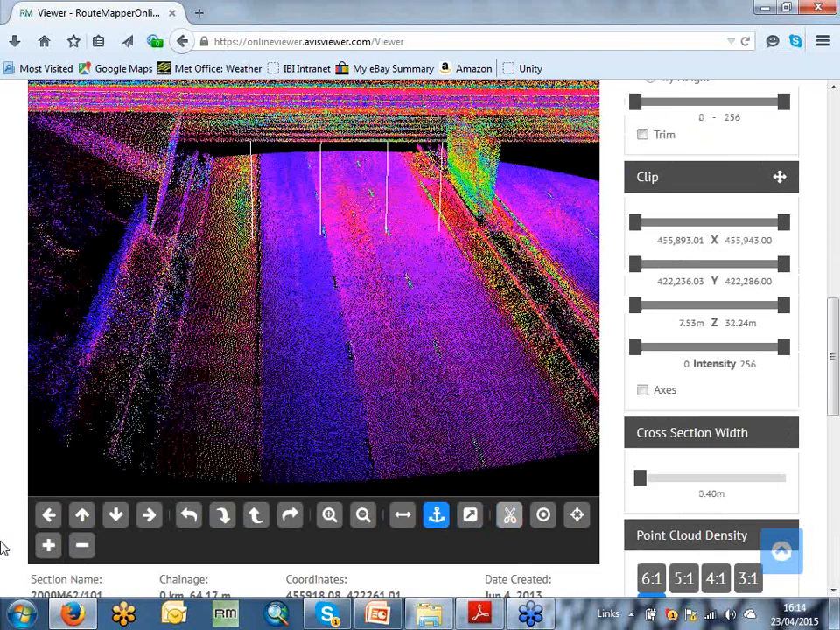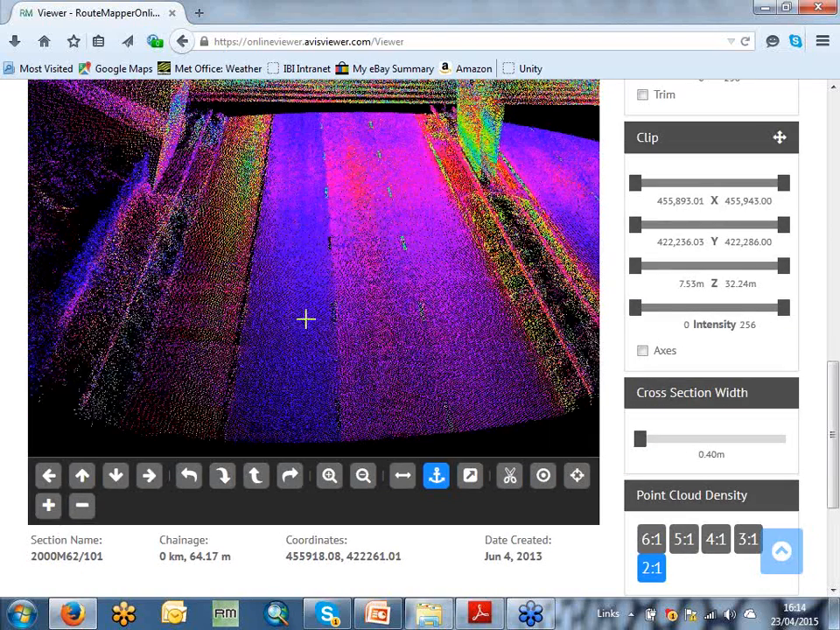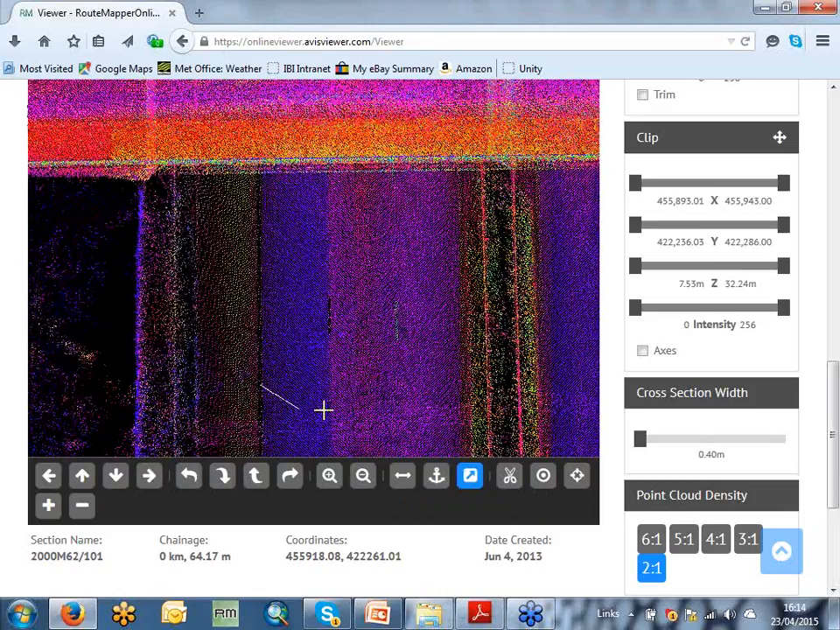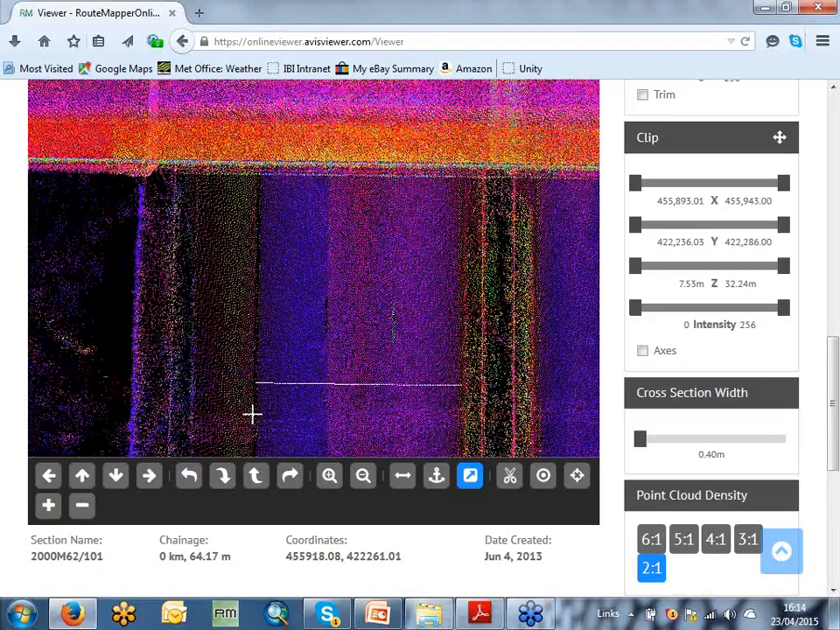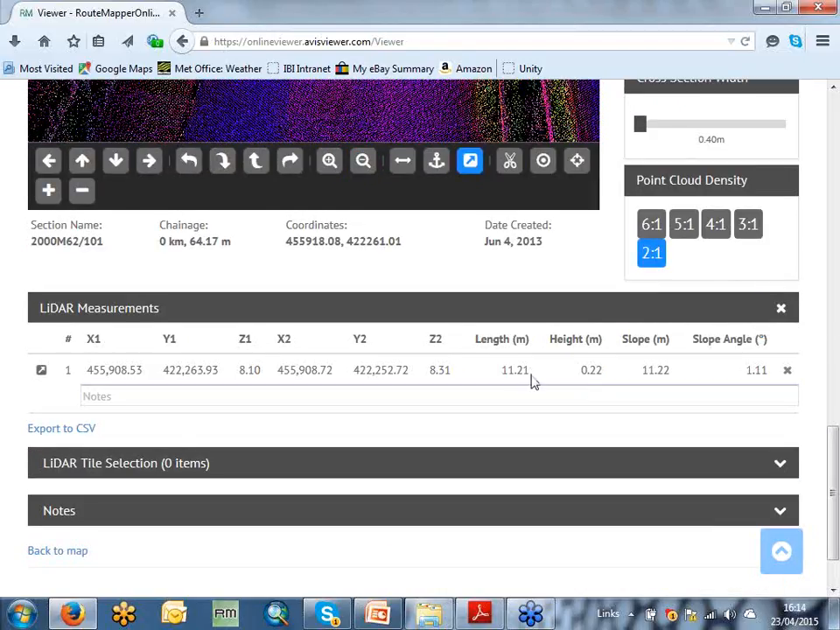So if I just turn the cross-section tool off here and get rid of all my past measurements, now we're going to look at geometry, which is the last tool to show you. So this is giving more information in terms of Z. So here I'm going to measure across the whole carriageway now. My first click was on the left and my right click was on the right side. So now we've got the length, the height and the slope angle.